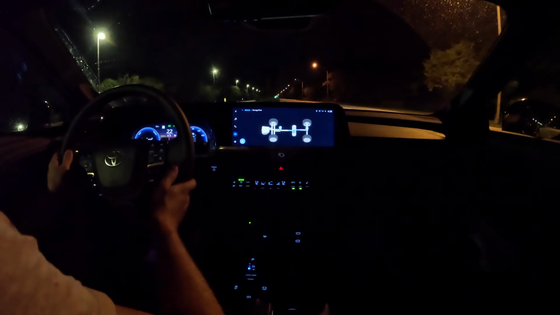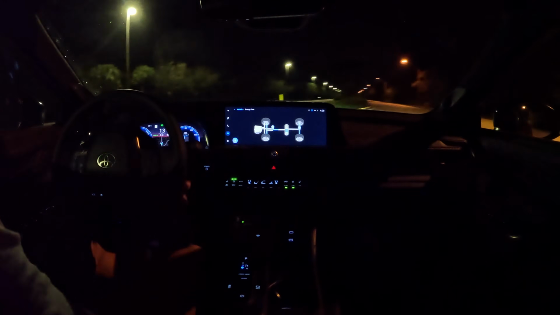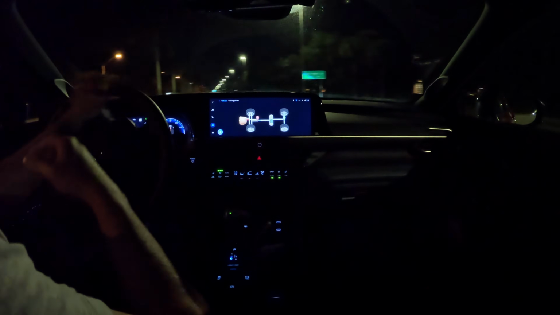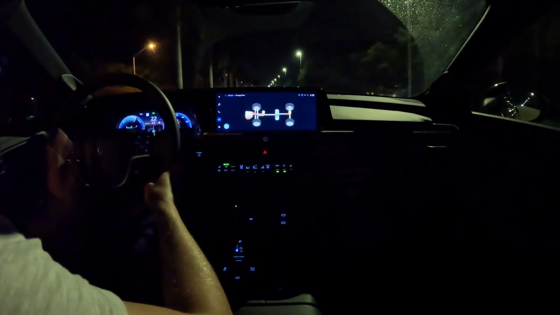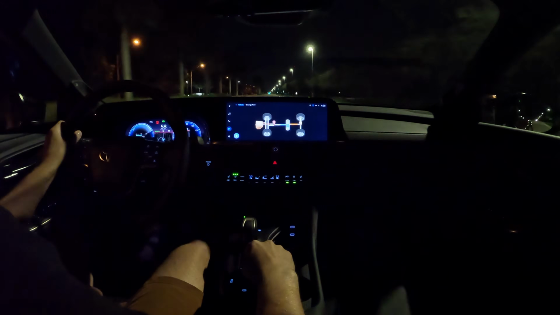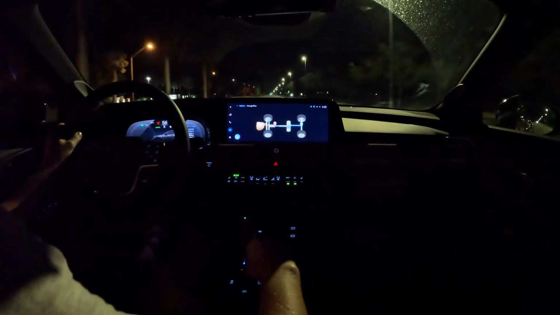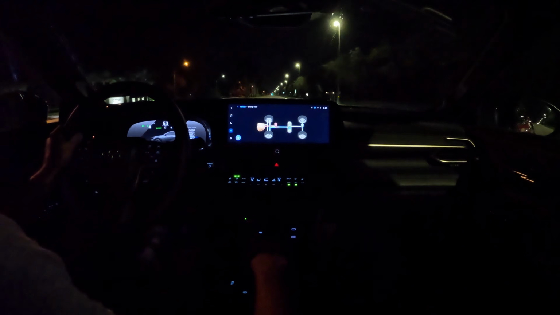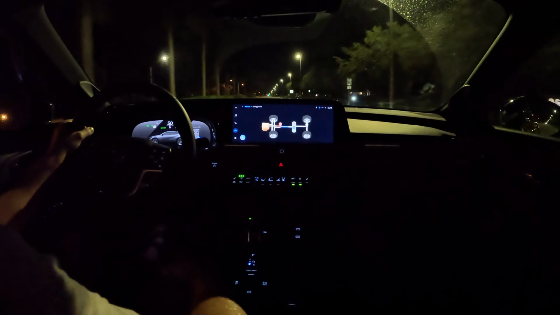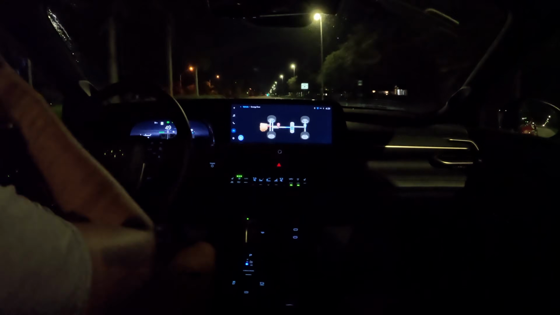Now, we know this is a totally different type of hybrid for Toyota. As I do a U-turn here, the turning radius is insane on this thing. It is so good. It's a bit addictive to get into this gas pedal, but I'm going to get back into comfort mode. And I feel like that's more of the true nature to this vehicle, even though it has 340 horsepower and 400 pound-feet of torque.